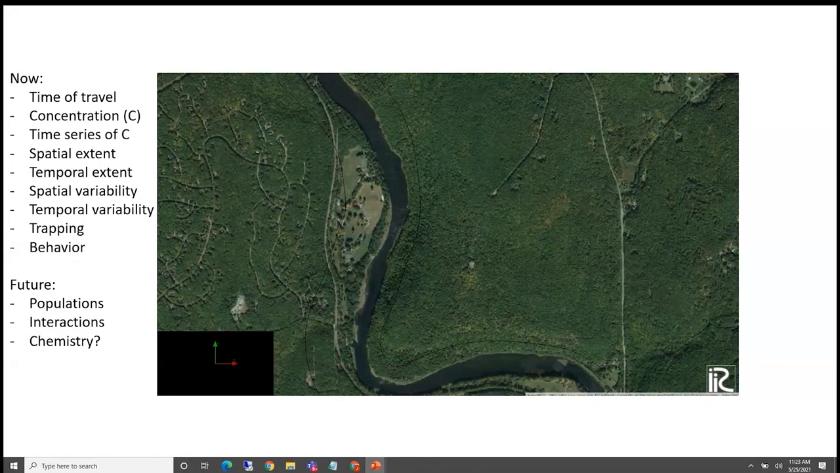You get spatial and temporal extent of whatever constituent you're looking at, whether it's a pollutant or something like larvae that you're trying to track through the river as part of a biological study. And you get spatial and temporal variability as well as trapping, and you have the opportunity, because you use a Lagrangian approach rather than an Eulerian one, to add behavior to those particles.